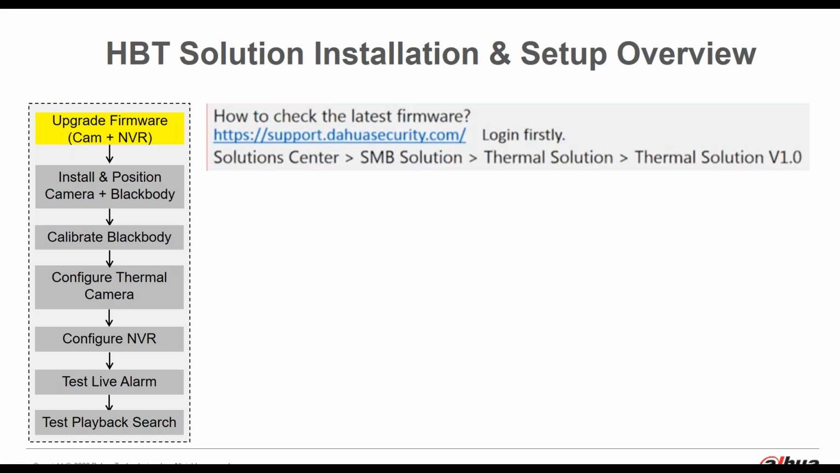So here's kind of a synopsis as to the steps involving installation and setup. So the rough steps are listed in the table on the left-hand side. So the first thing you should do, and this is not only with this system, but for any of our cameras or NVRs, is you should check to make sure that it has the latest firmware. And I believe this is the process for this particular product line. If it changes, we'll make sure and let you know, but you should definitely check to find out if it's got the latest version of firmware in there, because there's updates and improvements that get pushed out all the time.